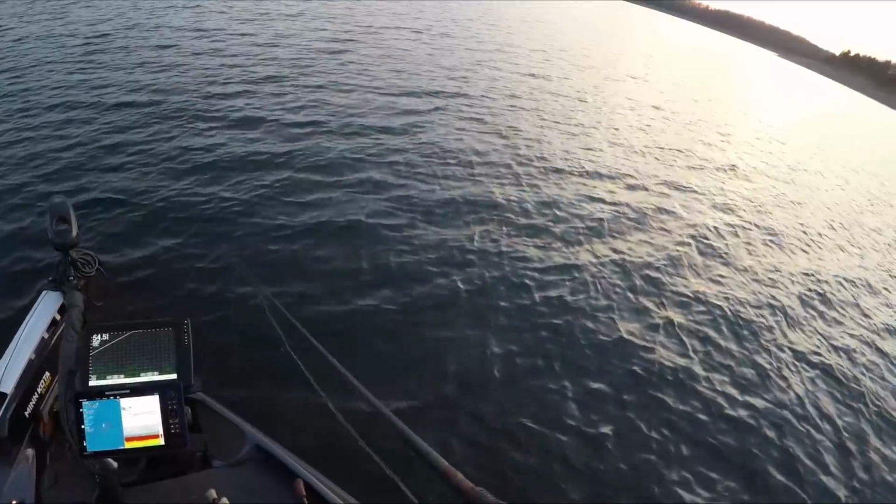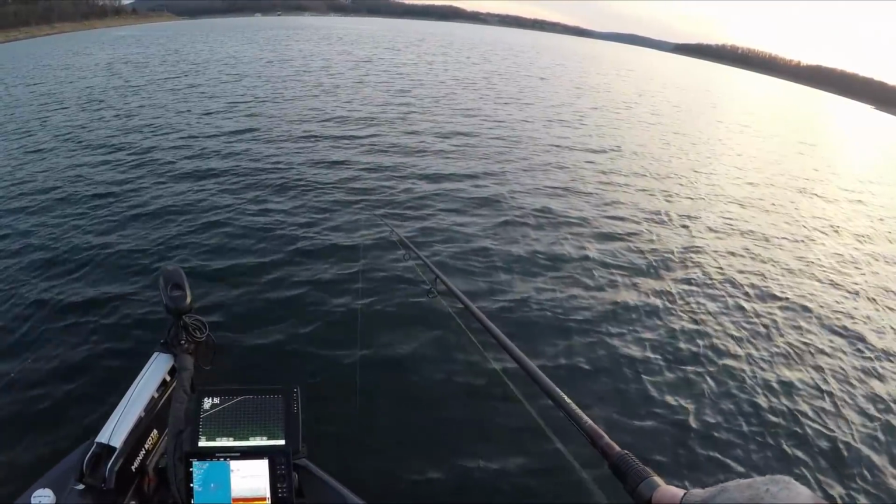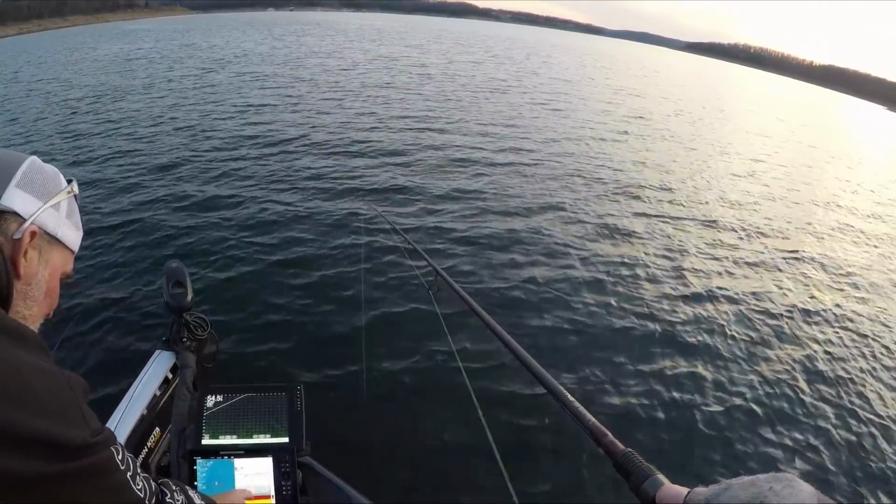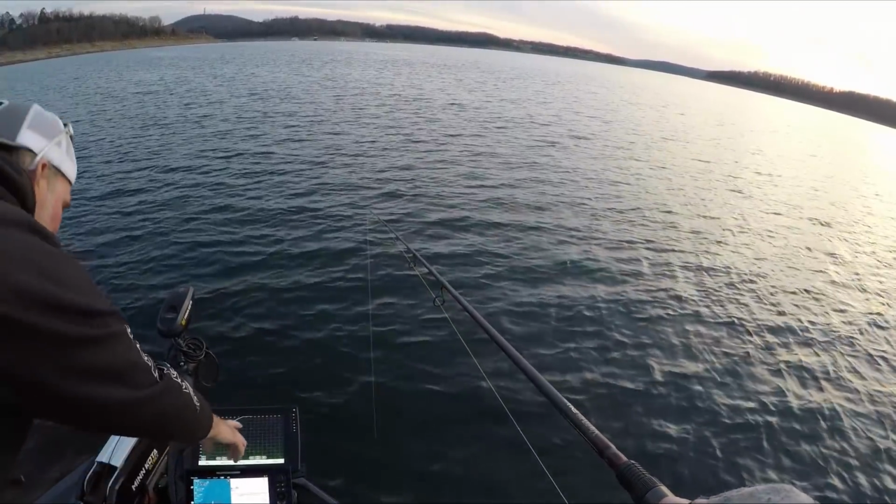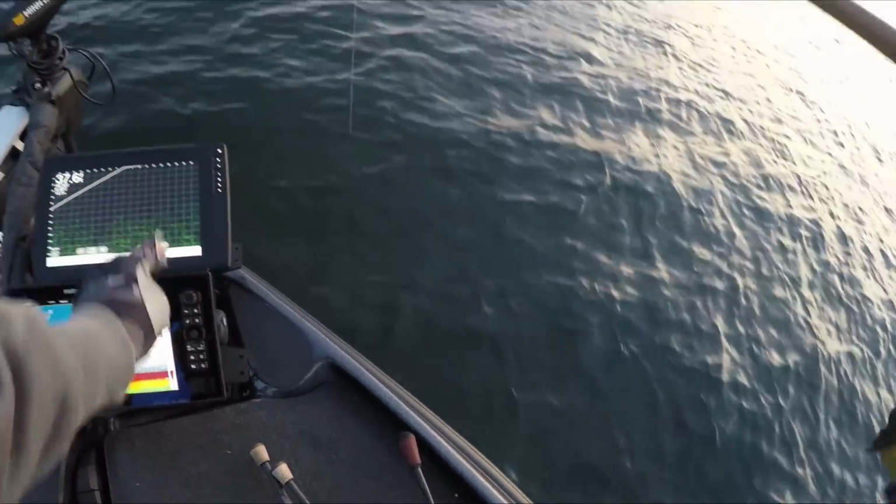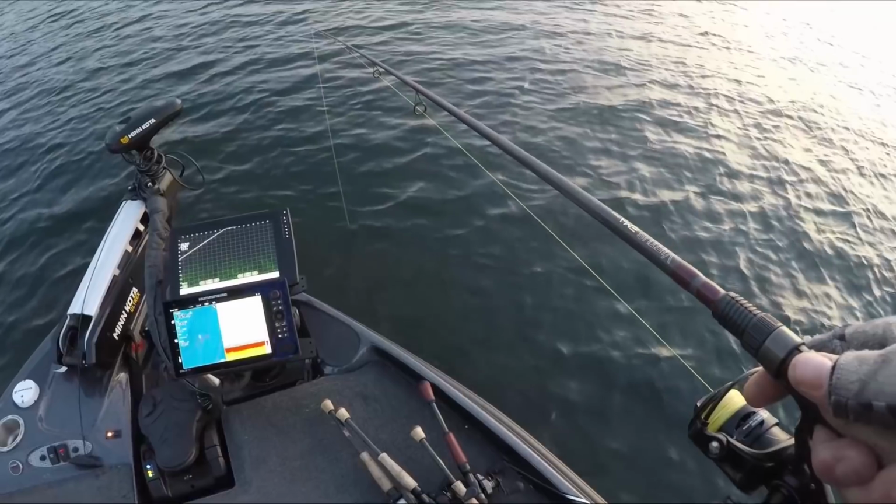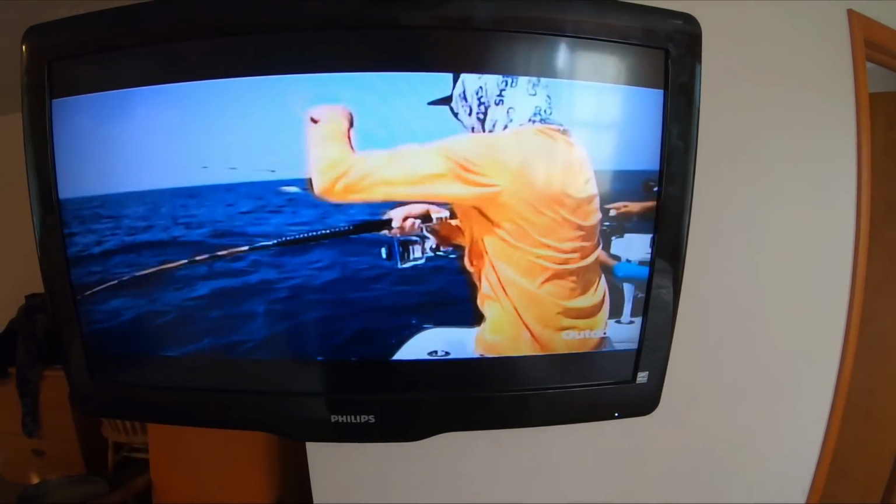Go up, go up. Bring it up, bring it up. Right there. Stop. Yep. Oh, there he went. Damn it. What's that? Right there. A couple of them cruising through there. Where are they going? A little ocean fishing, man. These dudes are working too hard.